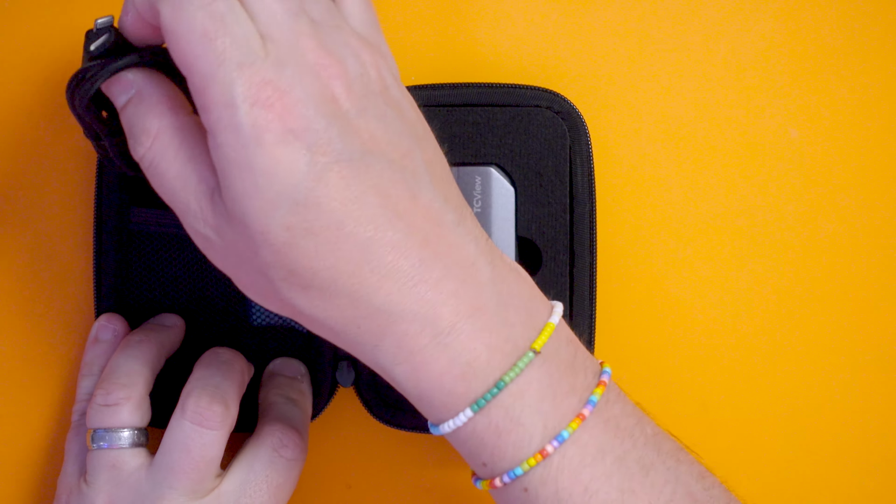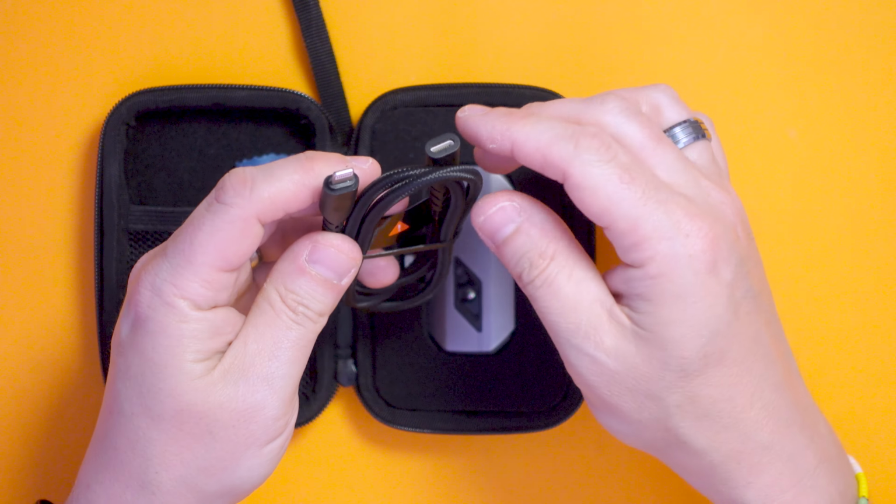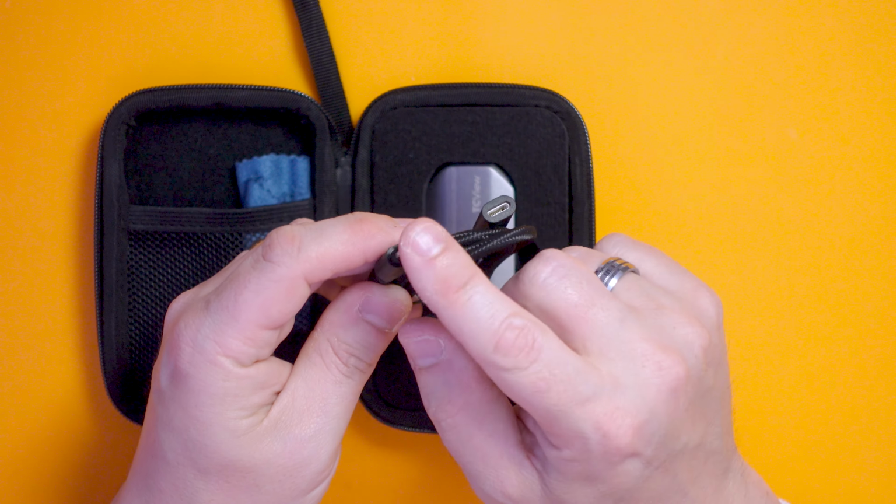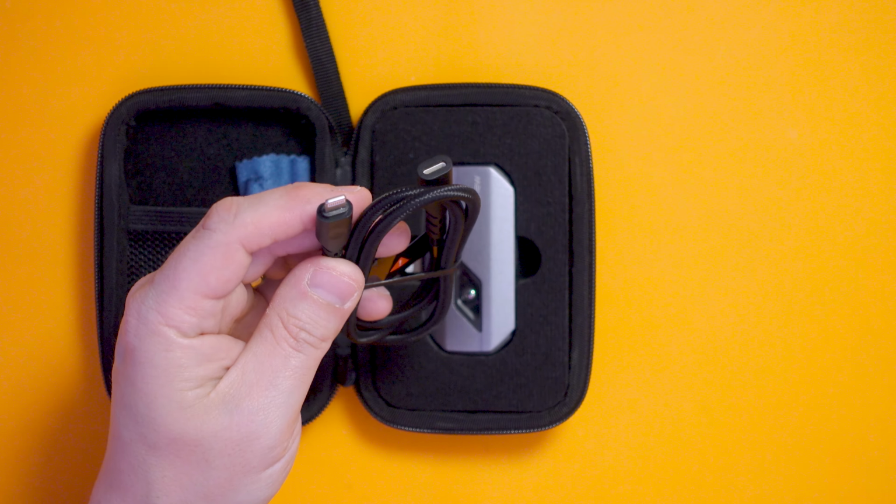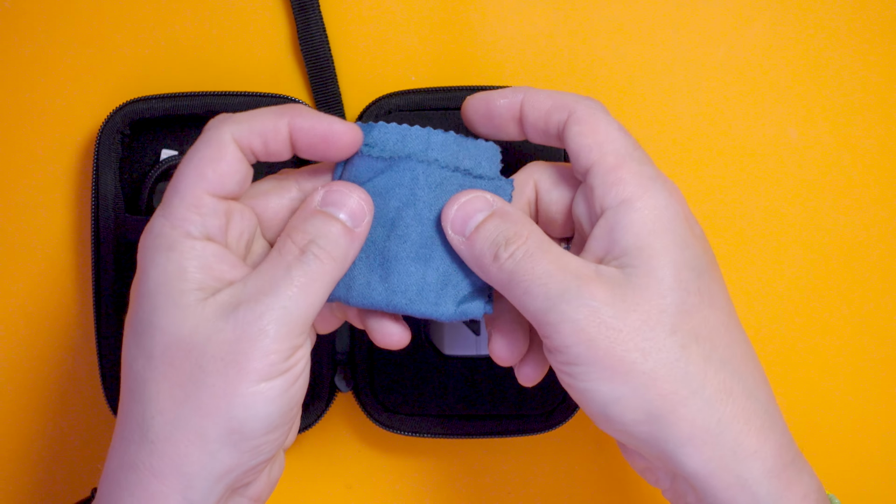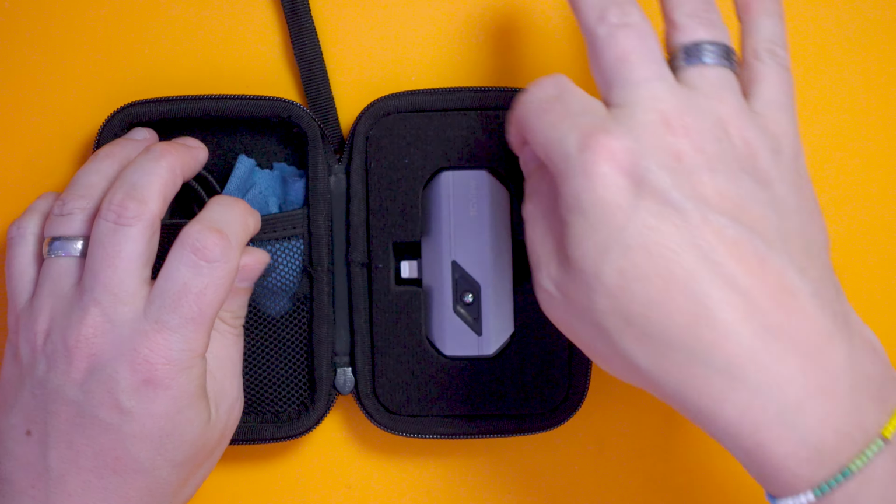So what have we got? Okay, so it plugs into the bottom of your phone in the lightning connector, but we do actually have this lightning connector extension cable, so you could move it around. You don't have to be firmly fixed onto your phone, so it could help you get into slightly tighter areas where your phone can't go. So it's nice that they've included that. And we've got this lovely little lens cloth to keep the lens all clean and tidy.